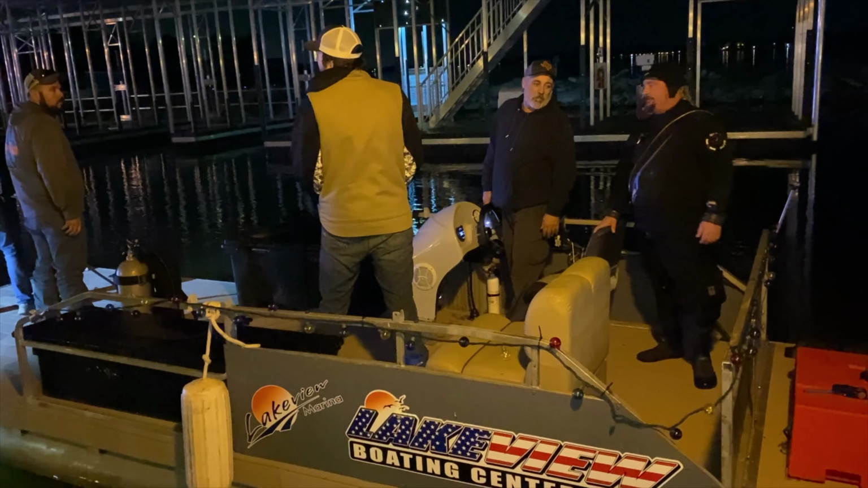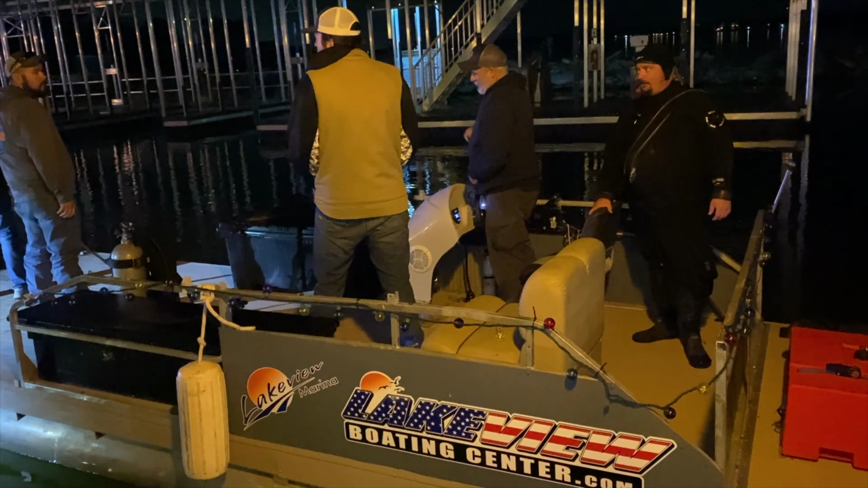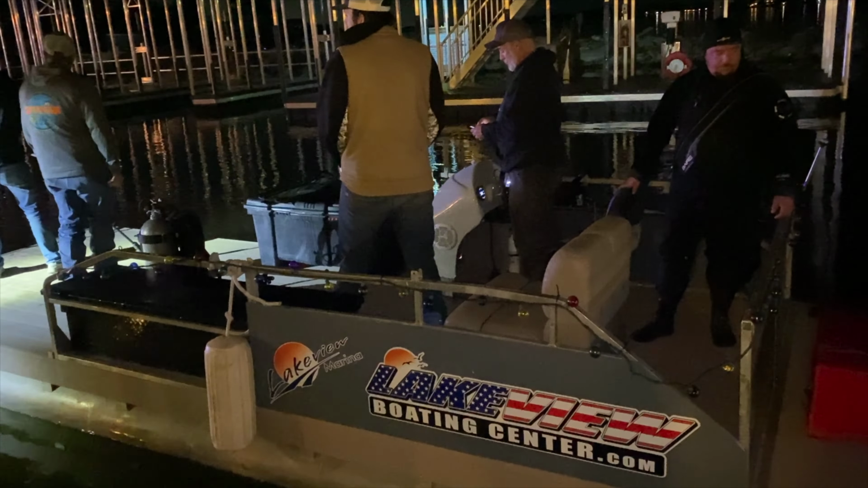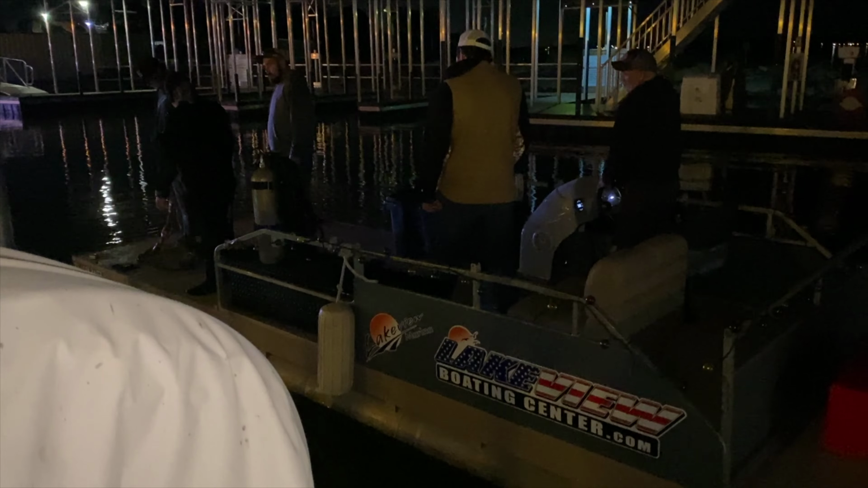I've got to jump off the bow of the boat, so I can't go into the boat. That's fine. Okay. You can right there. What you got? What do you think?